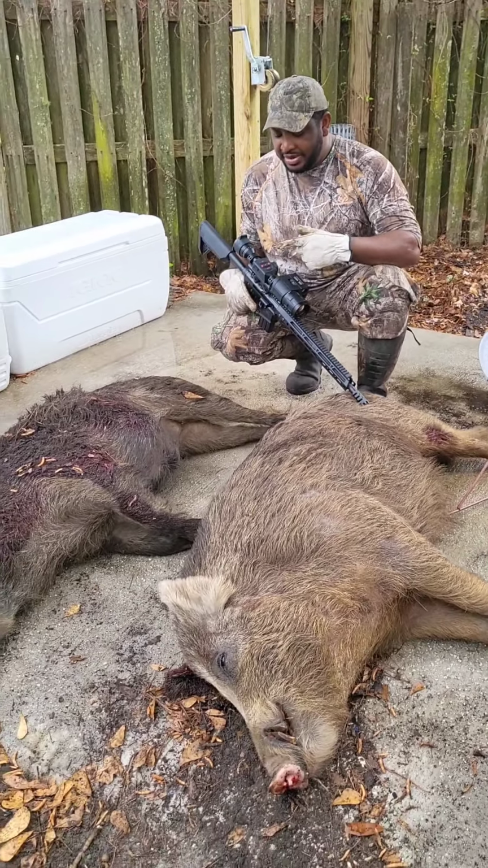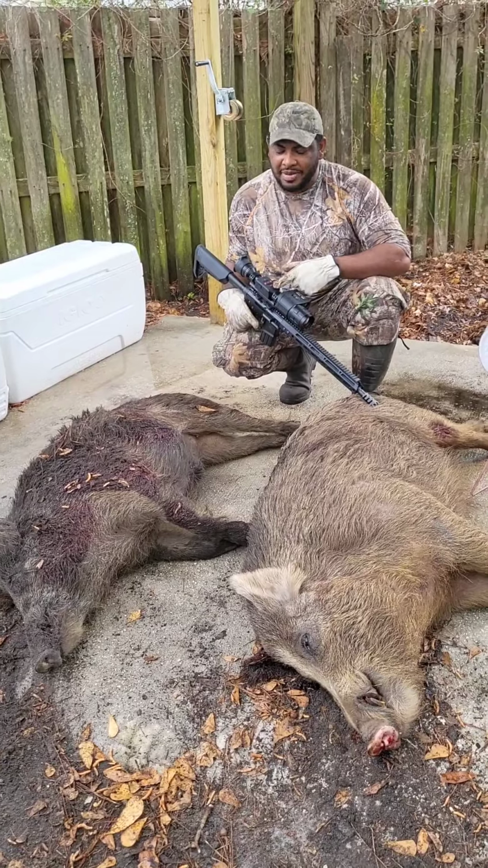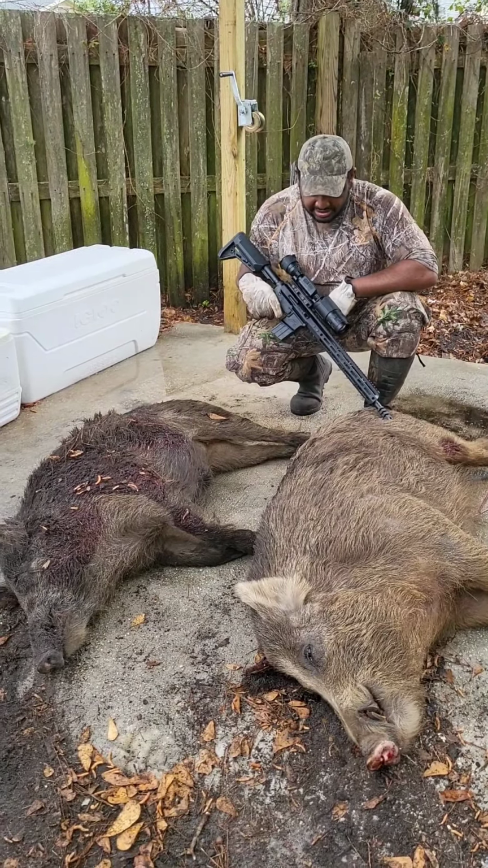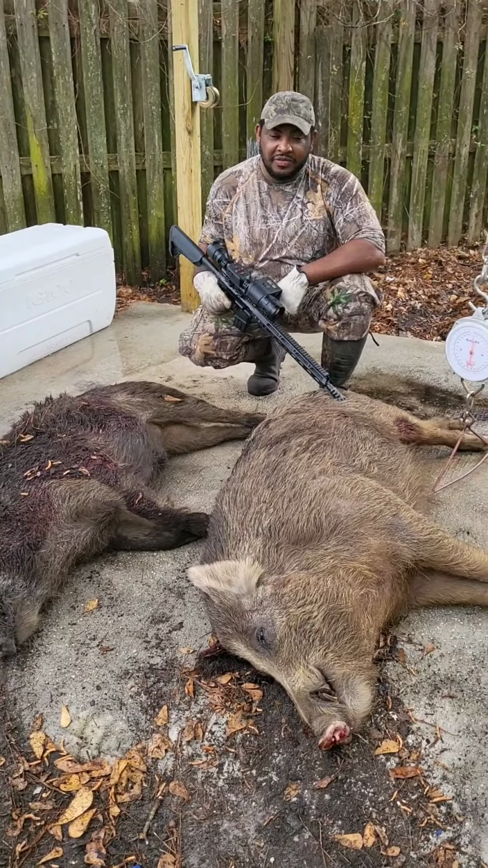350 Legend paired with the Thor 4.5 by 18 and the ABL 1000 on my 350 Legend Aero Precision, 145 grain bullet.